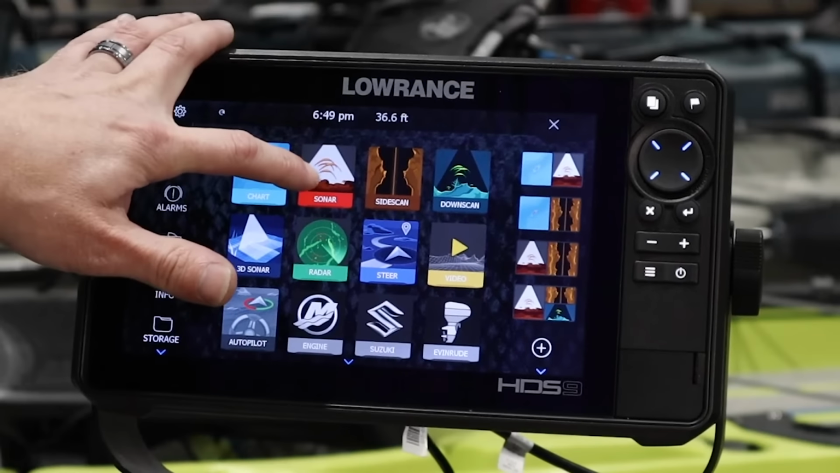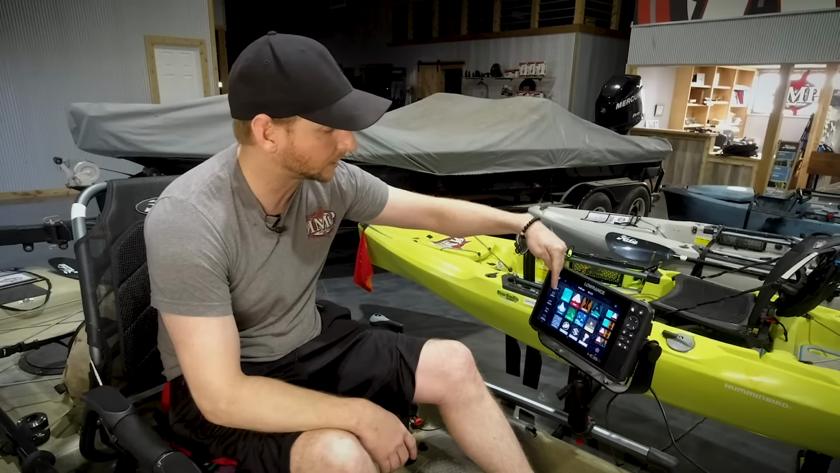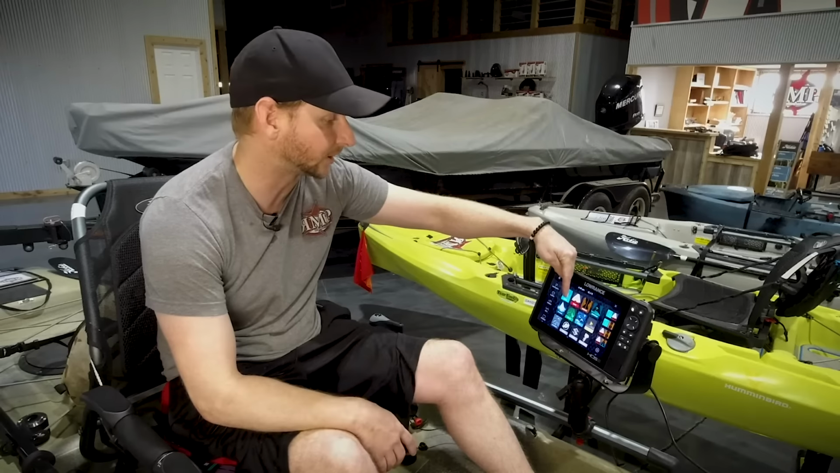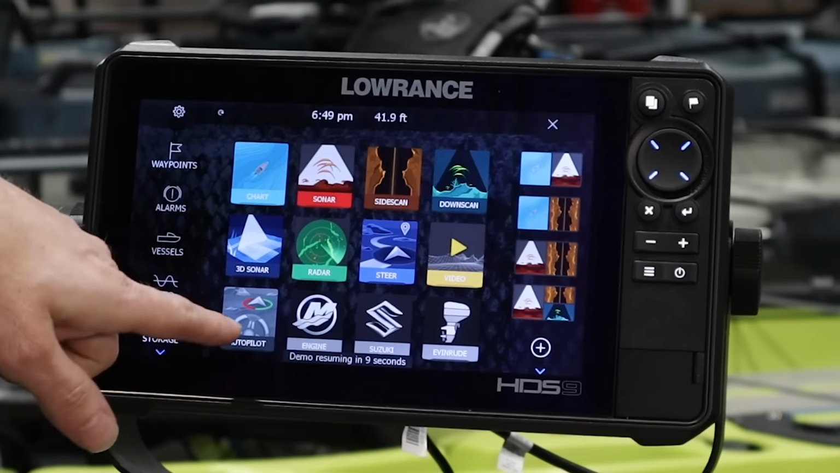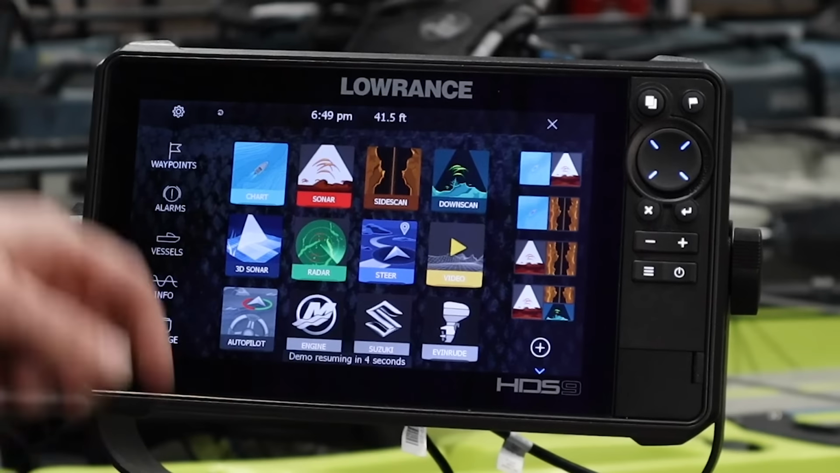We've got chart, sonar, side scan, down scan, 3D, if you have a 3D module and transducer, and radar, which I'll be honest, I haven't played with very much at all. We have some steering controls for autopilot, video stuff, more autopilot over here, and some engine interfaces on here as well.